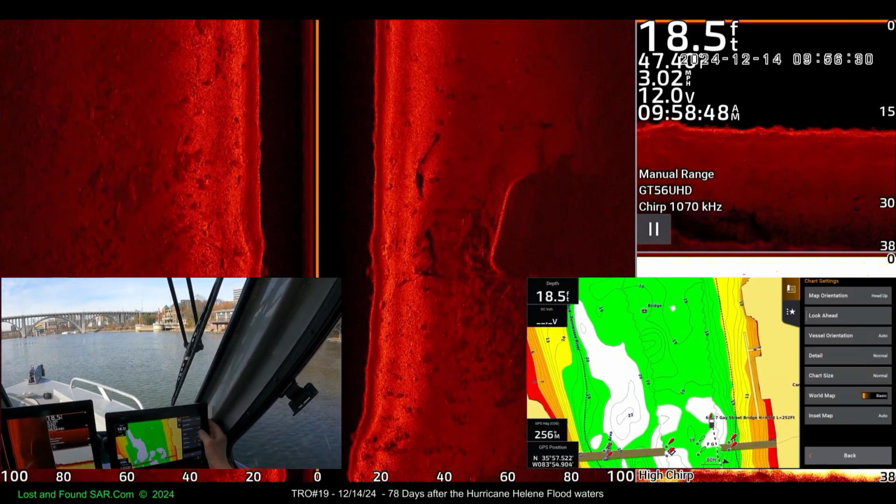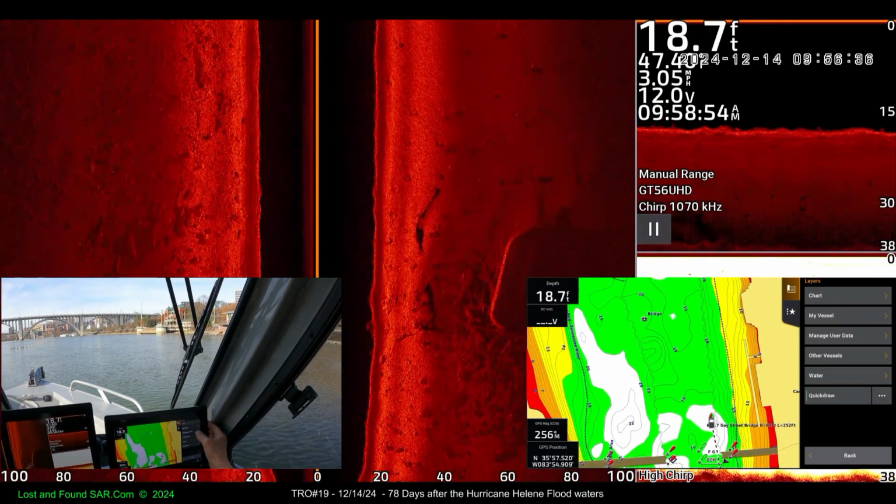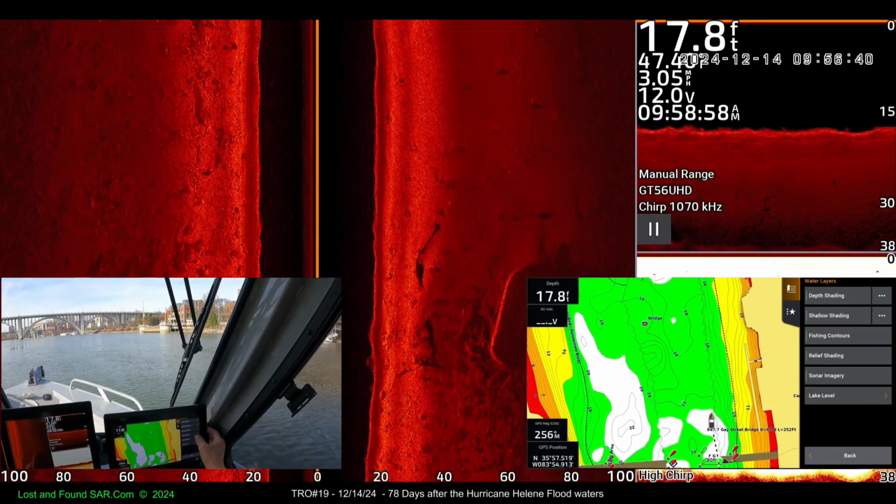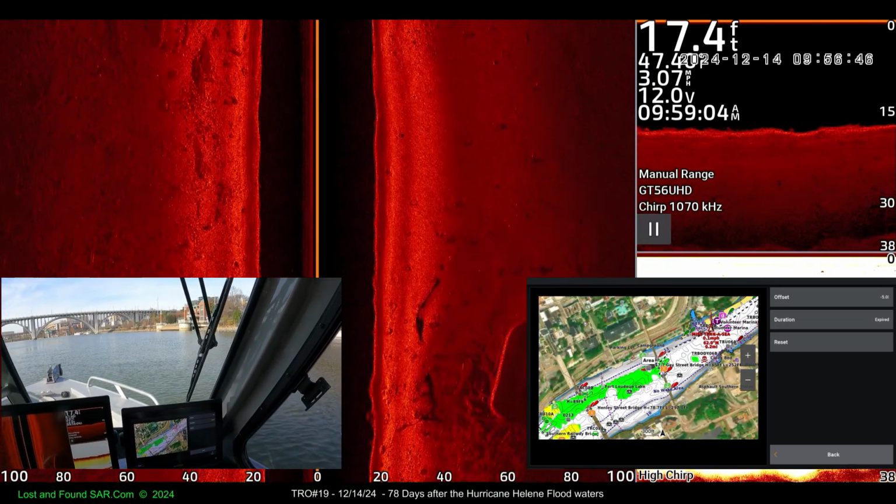Chart settings, layers, water, release, sonar imaging, lake level offset. It's still minus 5 feet. It's still -5, so we ought to be good.